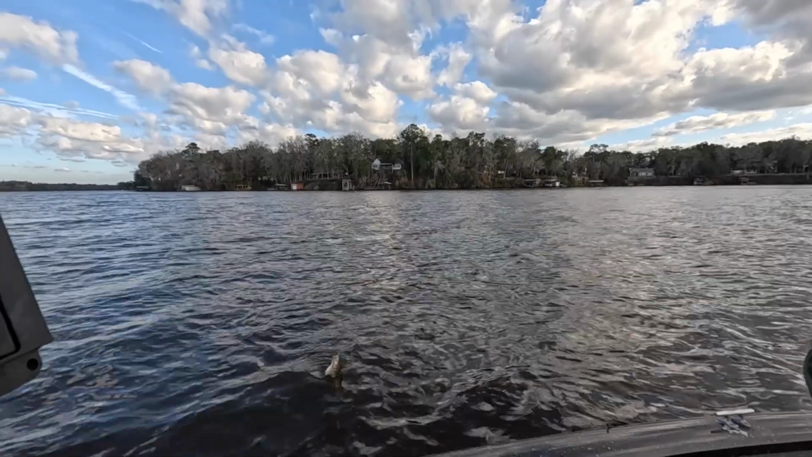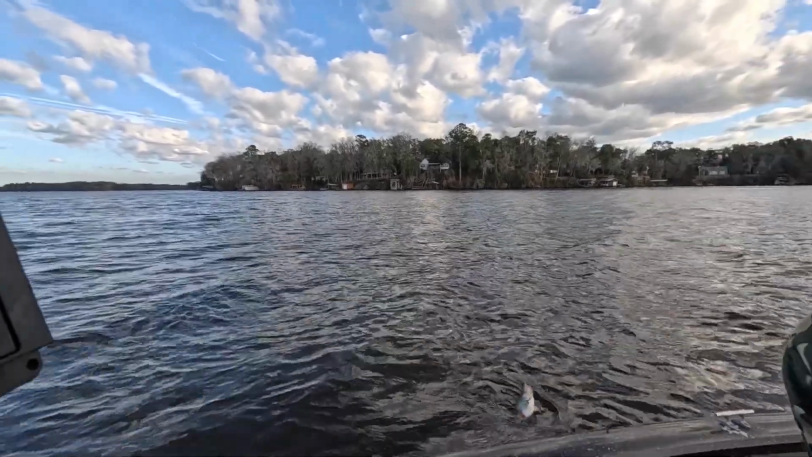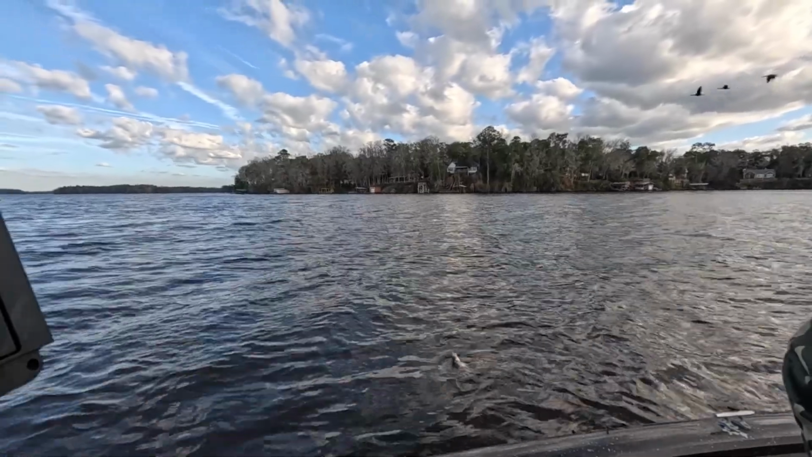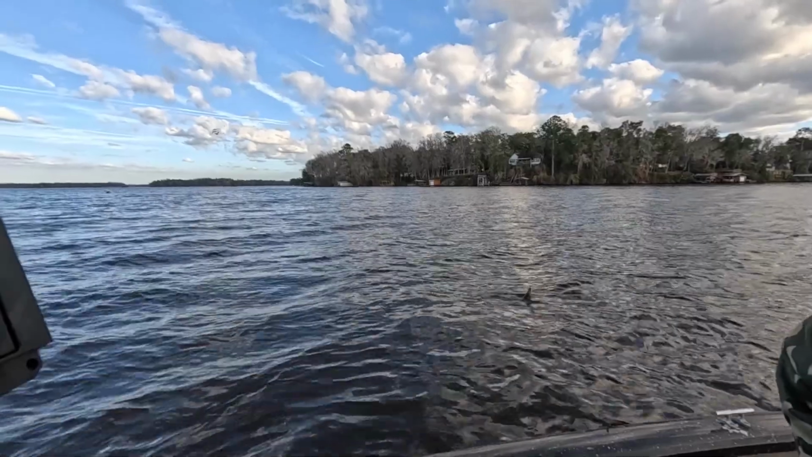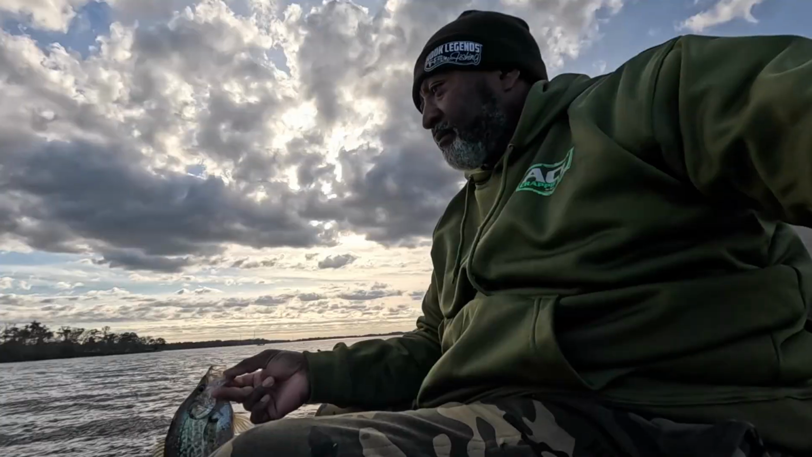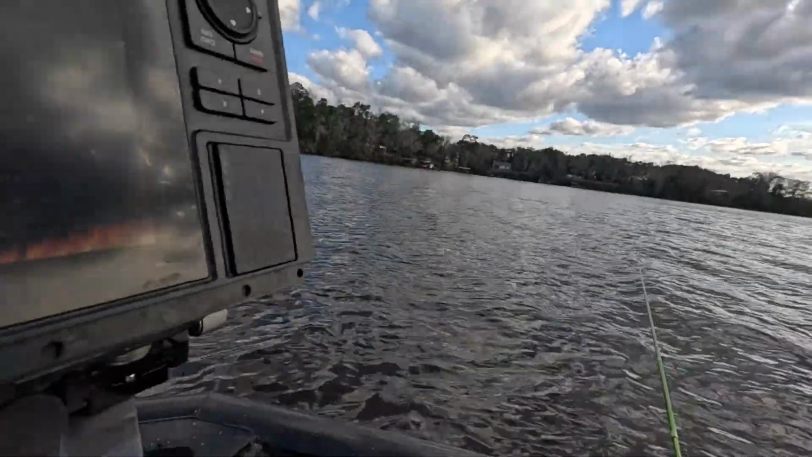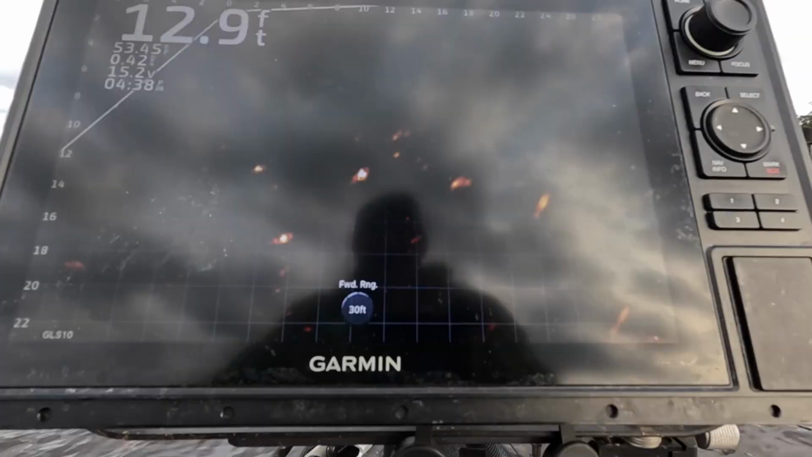Nah, maybe pound and a half. Maybe pound and a half. That fish isn't that big, folks. Go ahead and boat flip that fish, and she got a little scar. Gonna let this fish go. Survive, little buddy.